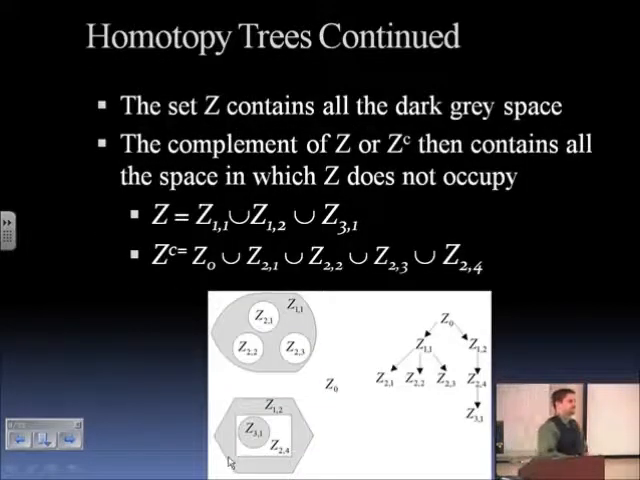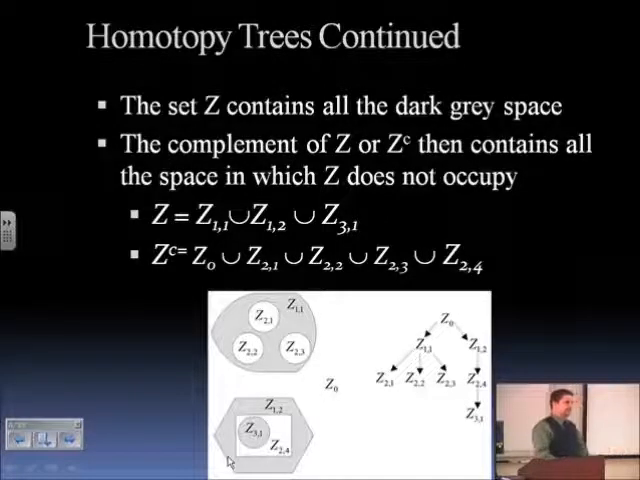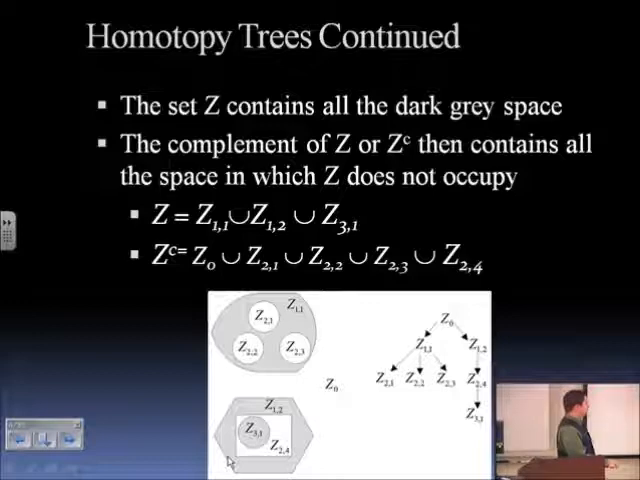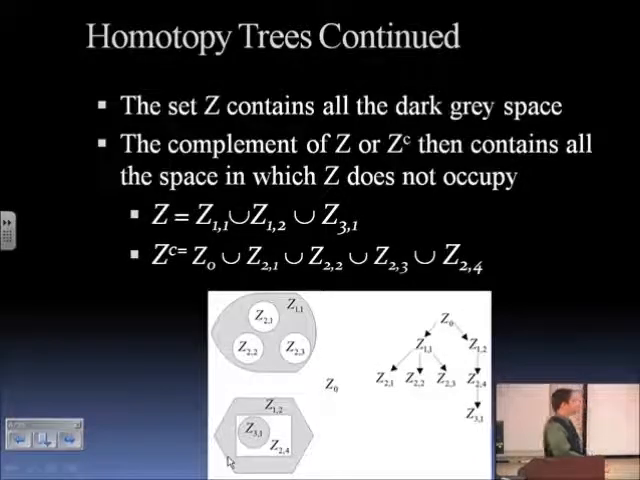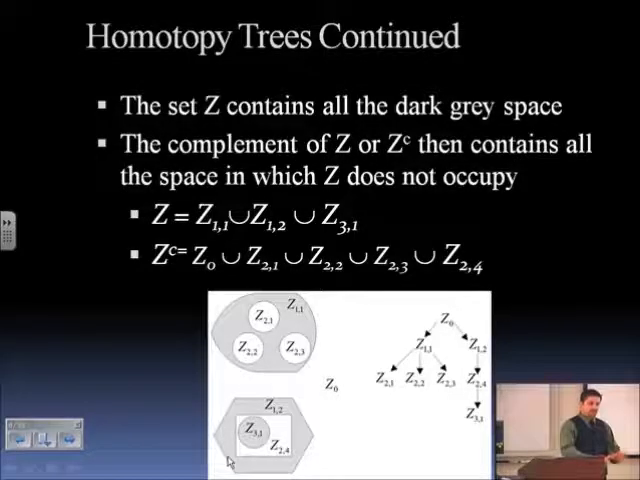So what are homotopy trees? Homotopy trees is a concept that exists in topology or set theory, and what it describes is the arrangement of space. So imagine Z contains all of the gray surfaces here, and the gray surface Z11 is this shape with 3 holes in it, and Z12 is this polygon with a rectangular hole, and then Z31 is that circle. So Z contains all of the space, and then Z complement contains all of the empty space. So then what you can do is construct a tree based on the spatial arrangement of the space.